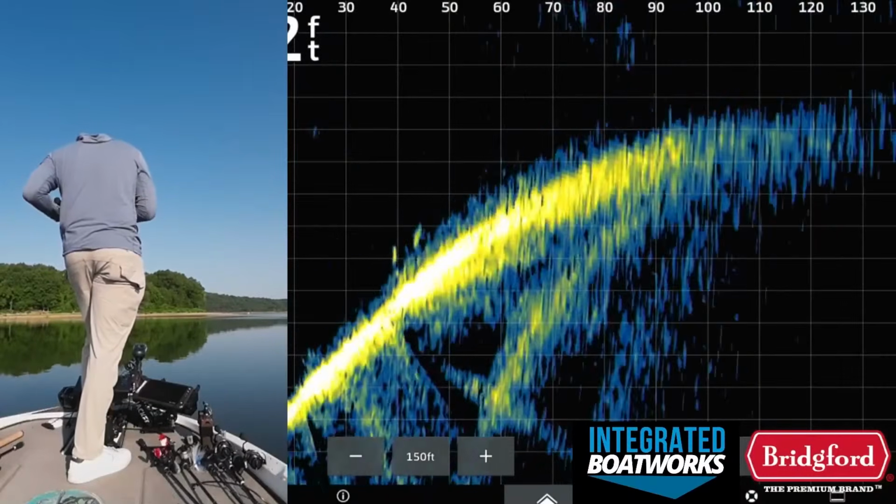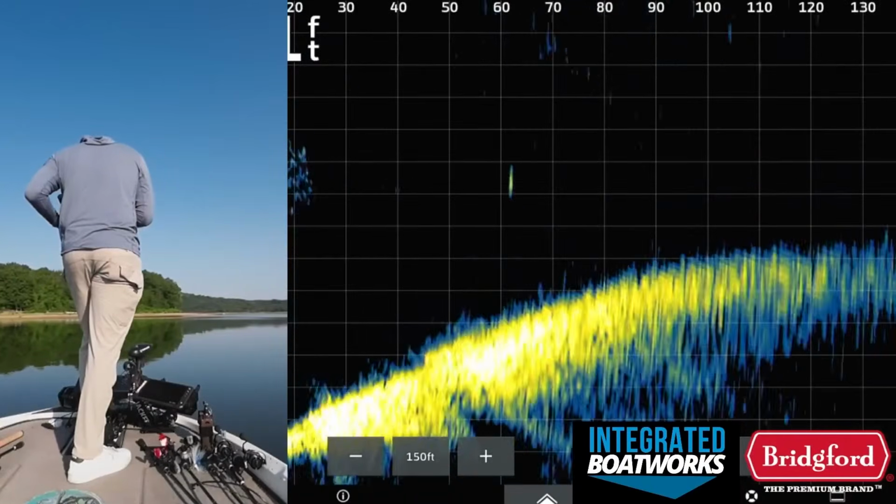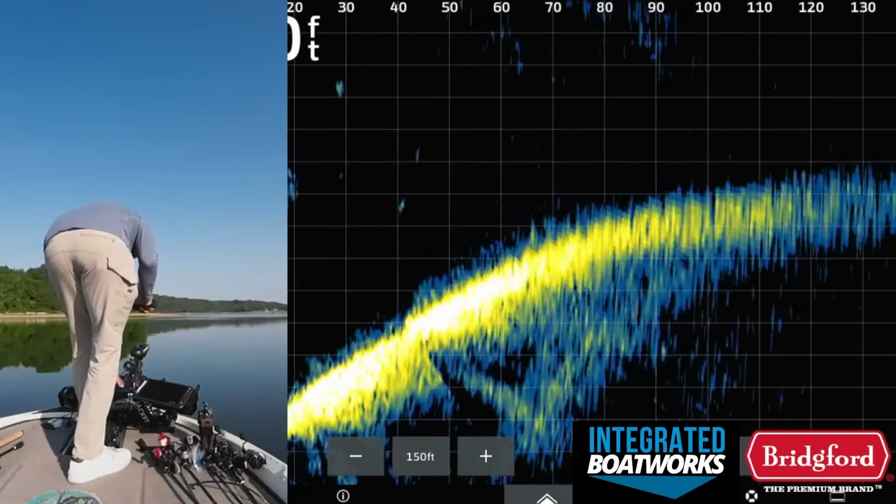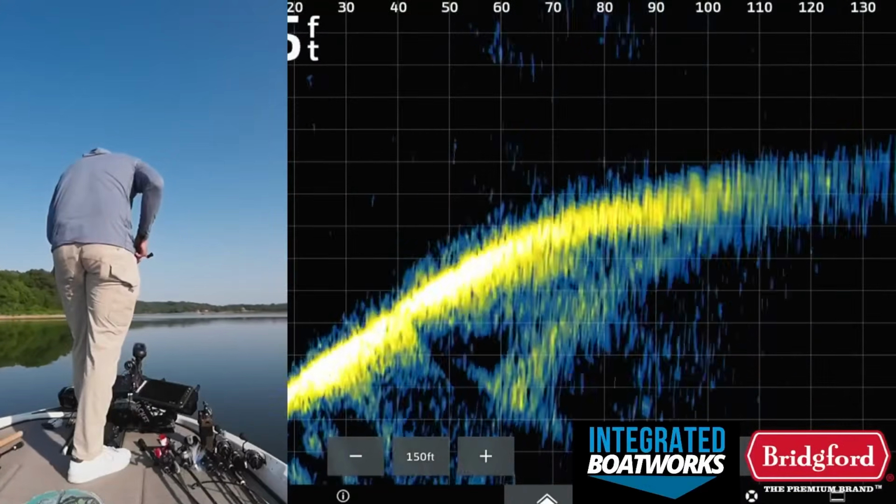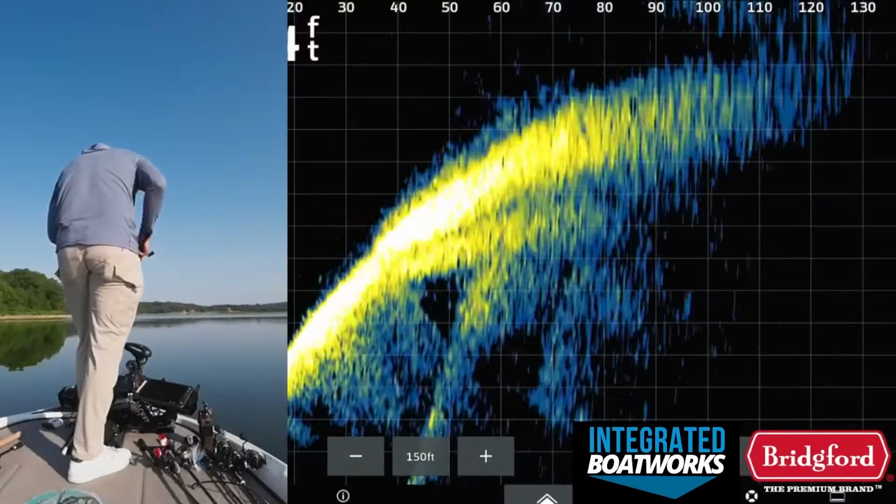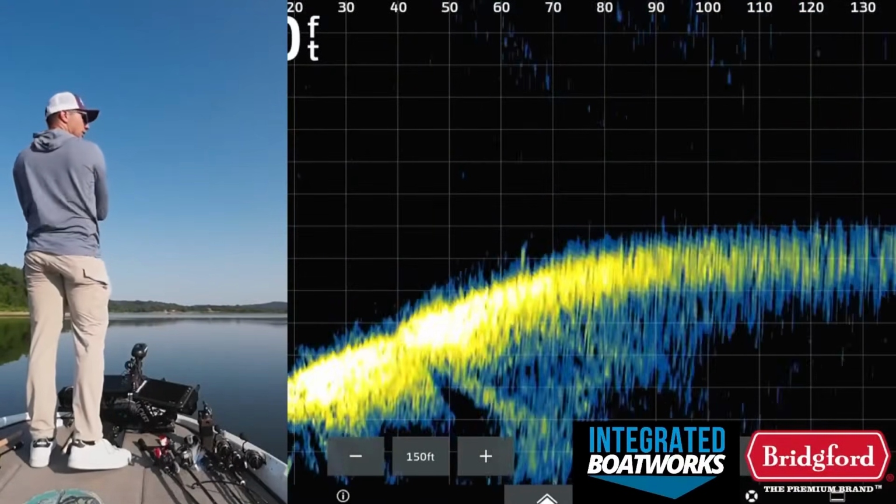Fish is following it. Okay. So let's see what we got going on up here. I don't know if the fish are still going to be around here. I didn't graph this again before I fished it. I just pulled up and started fishing. Not always the best strategy, but it's the one I chose to employ.